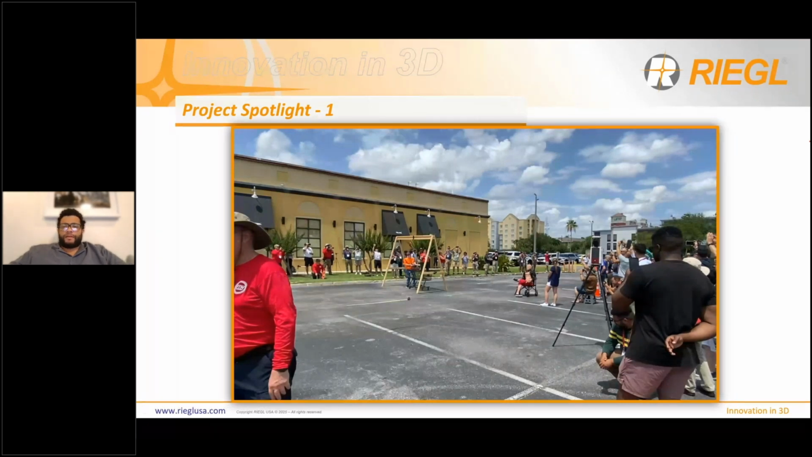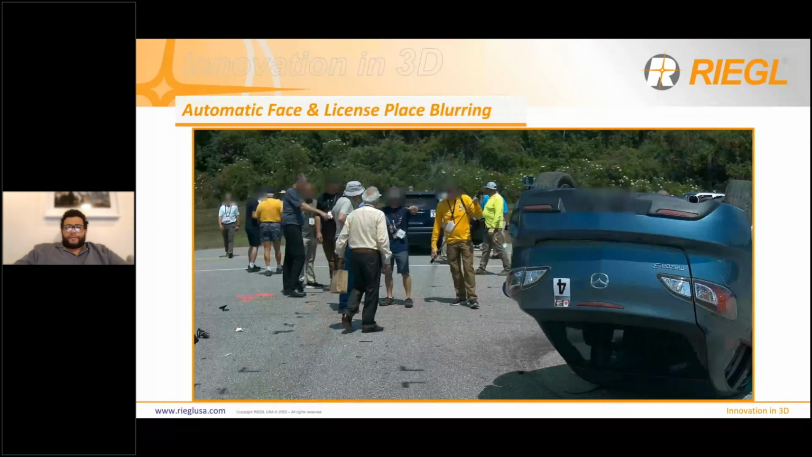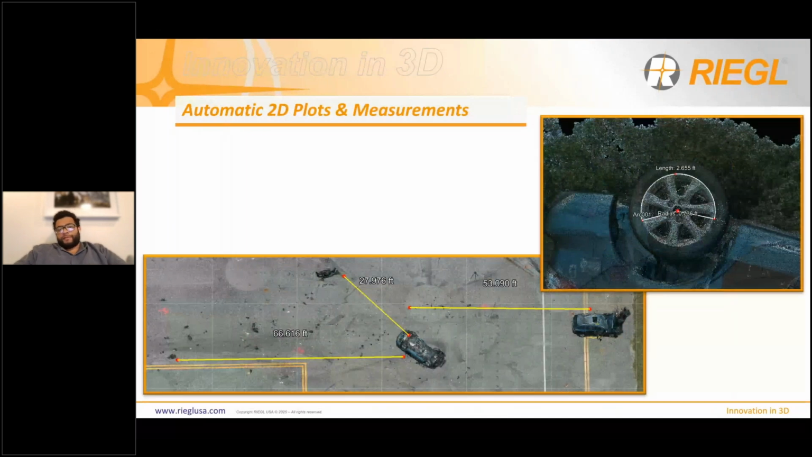There we go. So next software tool, and the last software tool, I think. Oh yeah, there's one more. The next software tool is going to be the 2D plots and measurements. There are really two main measurement tools in RISolve. You have the ability to make linear measurements. You just pick two different points, and the software will automatically tell you the distance between those two points. The scanner is accurate to about 3 millimeters, so these measurements are very reliable.